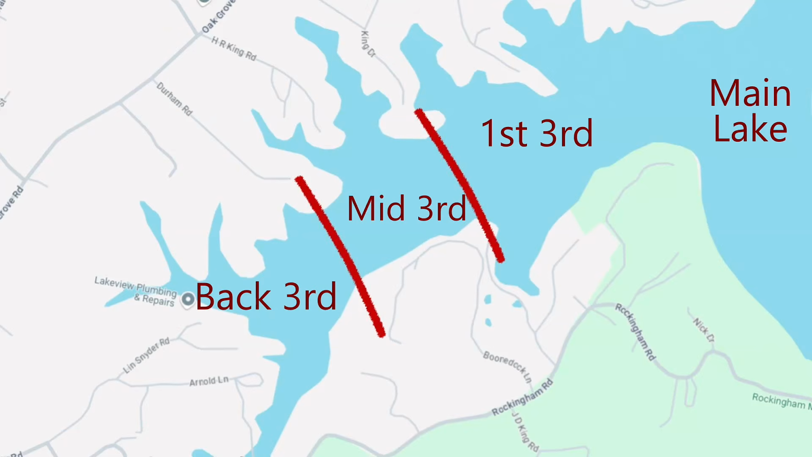And my theory and what we've kind of learned is that it's really those bass from like the midpoint of the creek that's there all year to the backs of the creeks. That's what you're finding back there in the backs of the creeks. The ones that live from that first third of the creek out to the main lake, they're gonna stay main lake. They're gonna migrate somewhere in main lake, and they're a lot more likely to migrate longer distances. Again, that's us just following those bass around, but it's been a pretty consistent pattern for 3 years for us now.